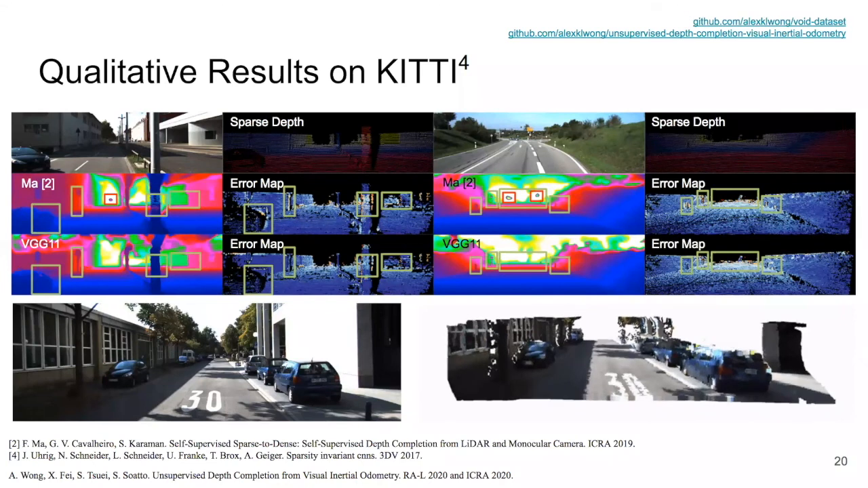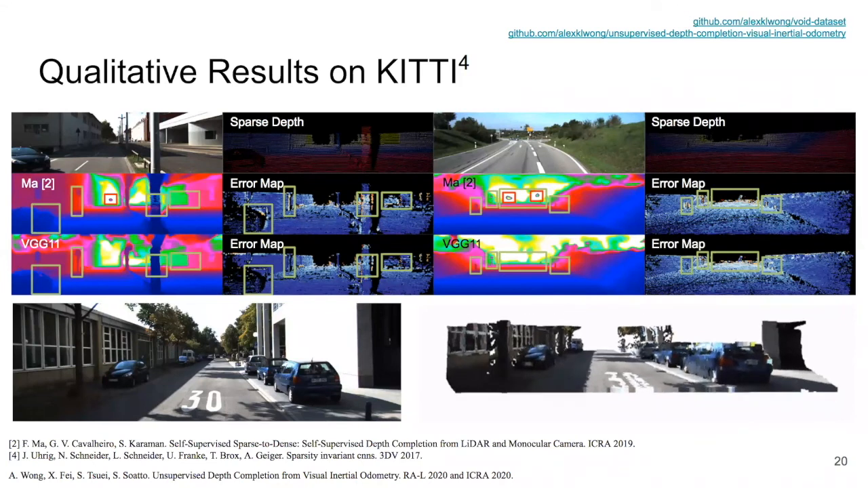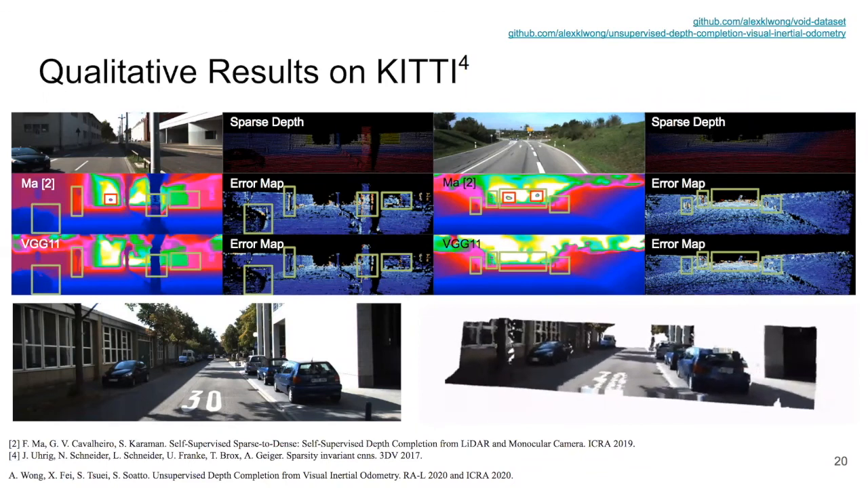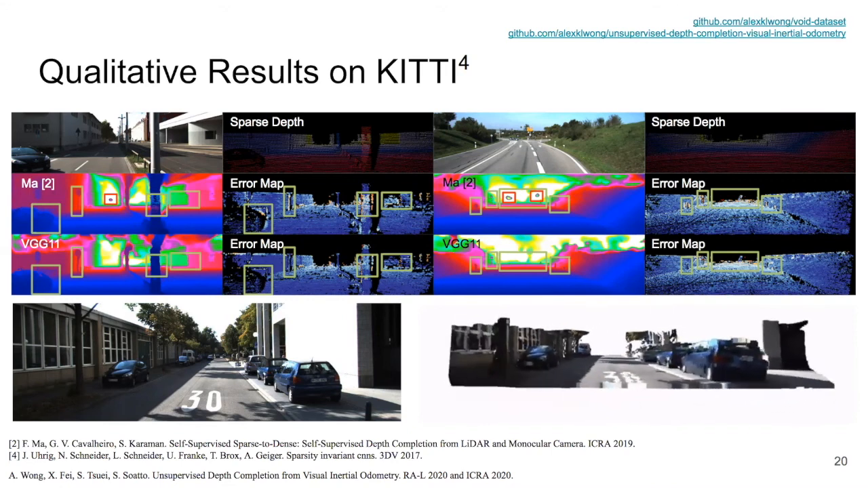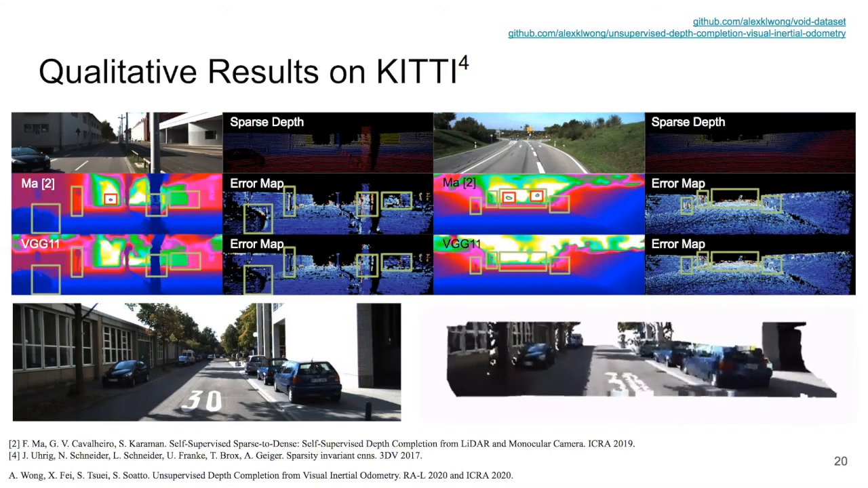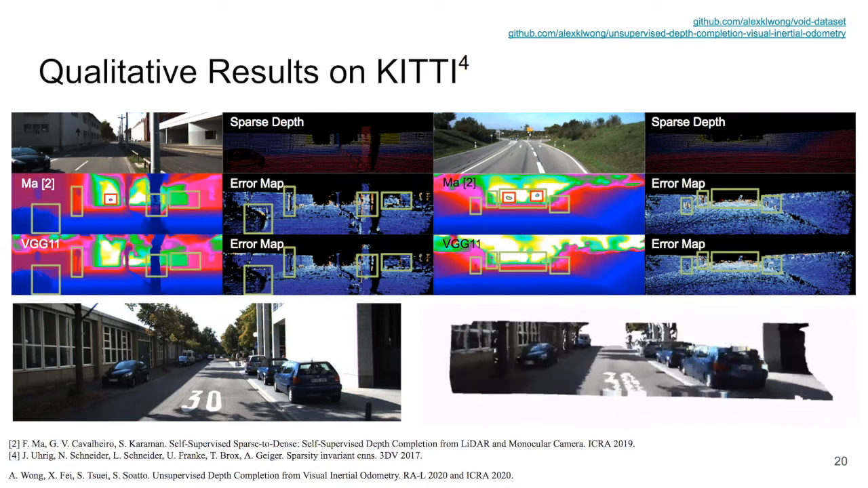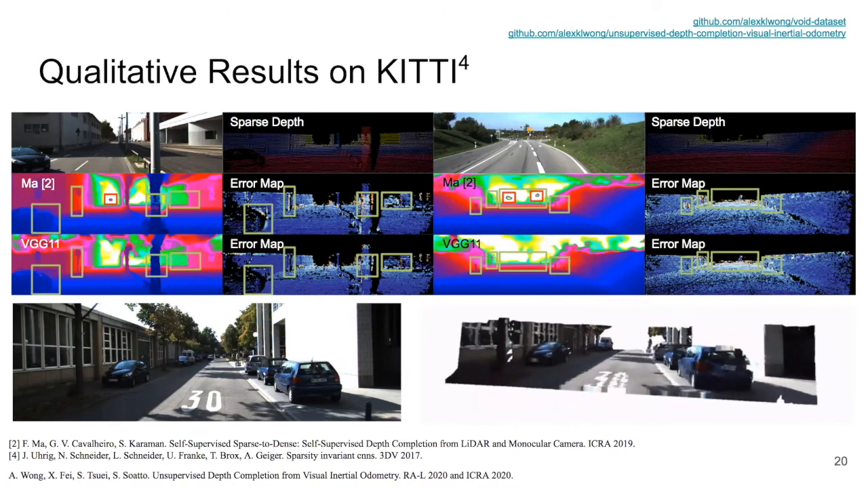Here, we show qualitative comparisons with a recent approach on the top panel. Our method consistently performs better on flat surfaces such as walls and roads, as well as thin structures such as poles. On the bottom, we show an example of our depth predictions, colored and back projected to 3D. As we can see from the motion, our method successfully recovers the 3D scene structure.